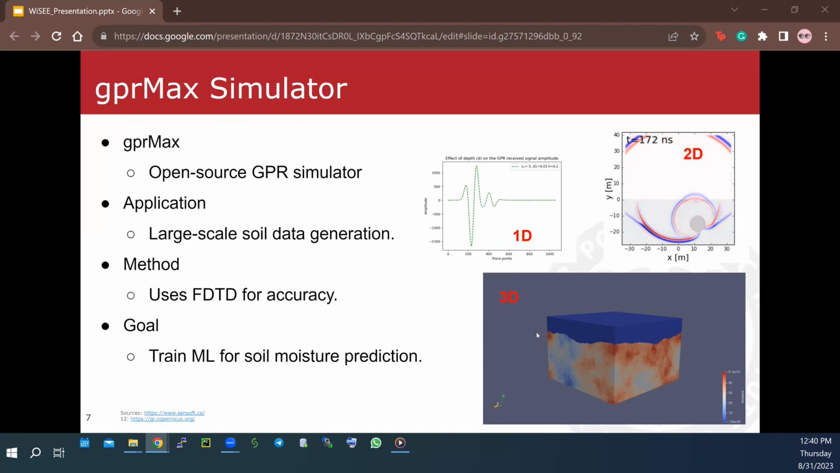For our work, we leaned heavily on GPR Max to generate synthetic data, and we simulated different soil conditions by zooming on moisture level and depth changes. We specifically work with the A-scan or time domain representation of the data, and you can see one of these examples on the figure top left.